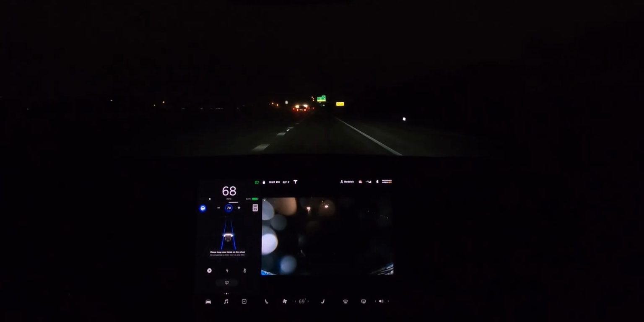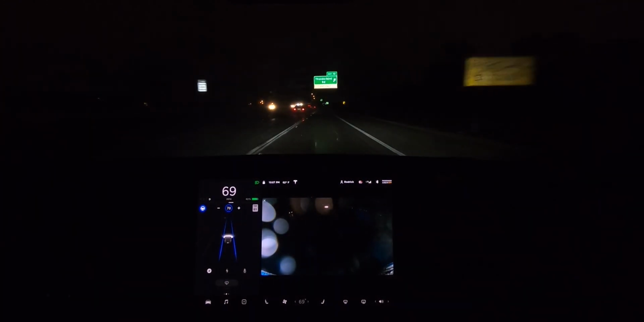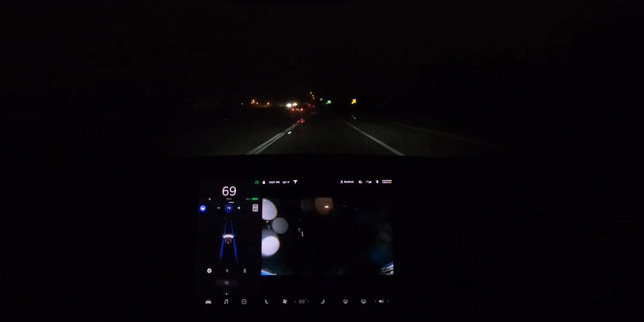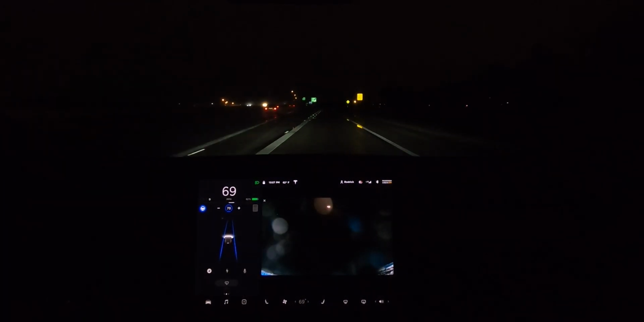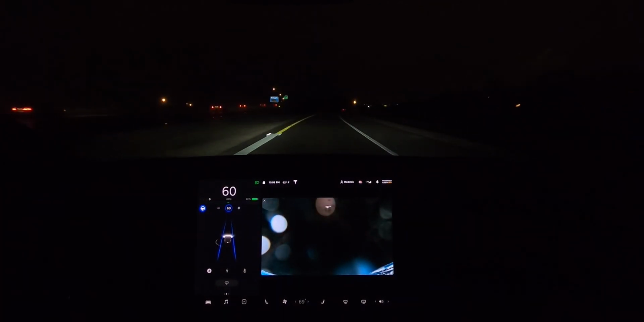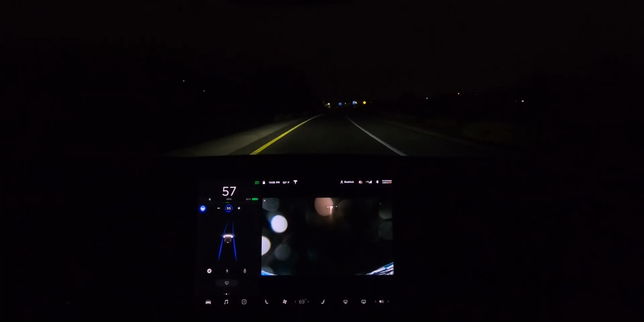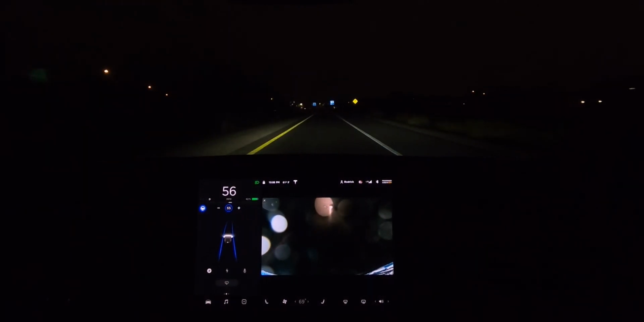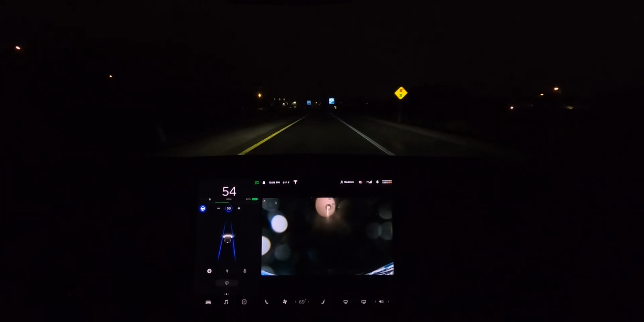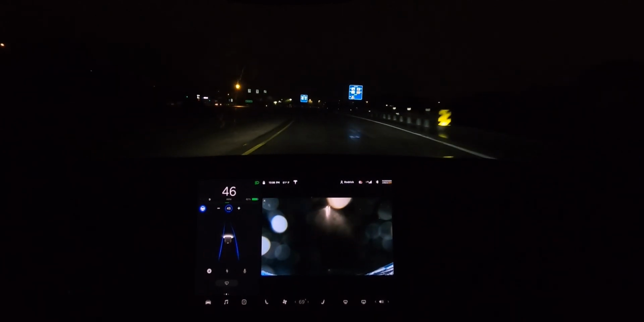Alright, let's get re-engaged. Oh god, it's so dark up here with this exit. Let's see if we can take it. Alright, now we should be dropping in speed. Look at this. There's like nothing up there. You could easily just drive off the road right here. Alright, it's slowing down for us because we're taking the exit. Wow, there's like no lights here. That's insane. I feel like the headlights were brighter before this last update.